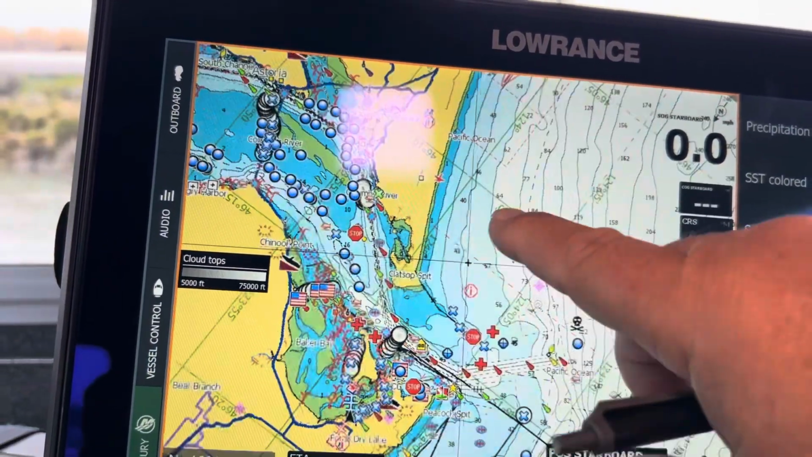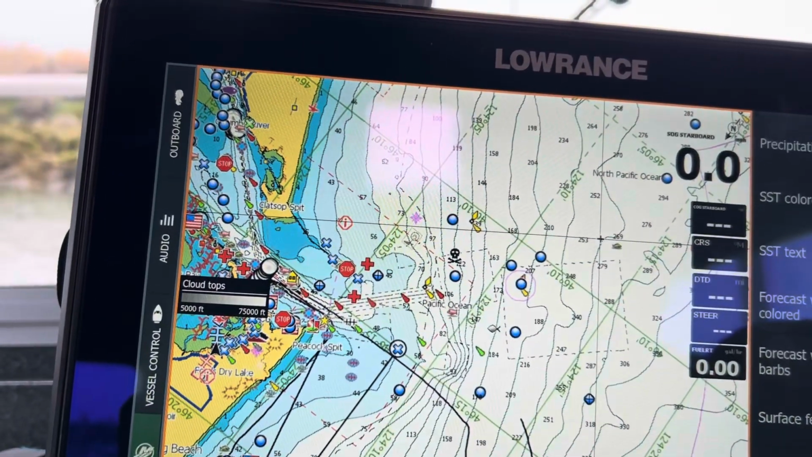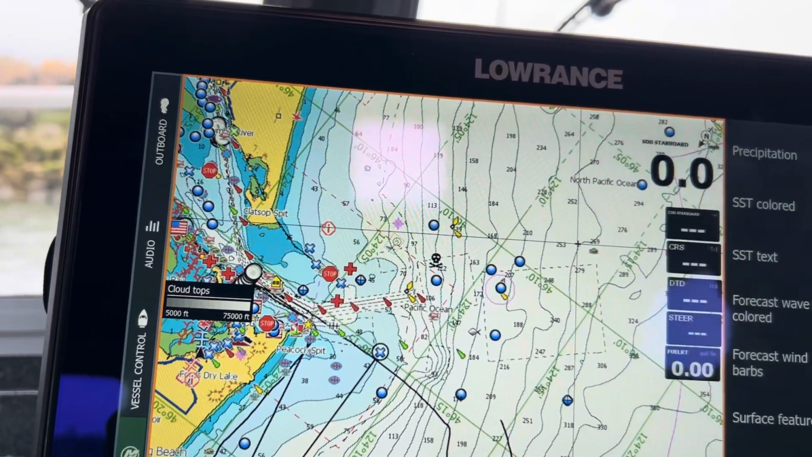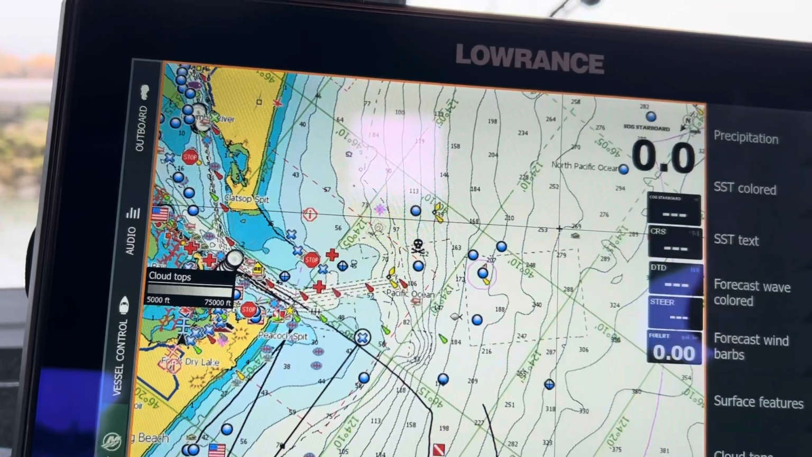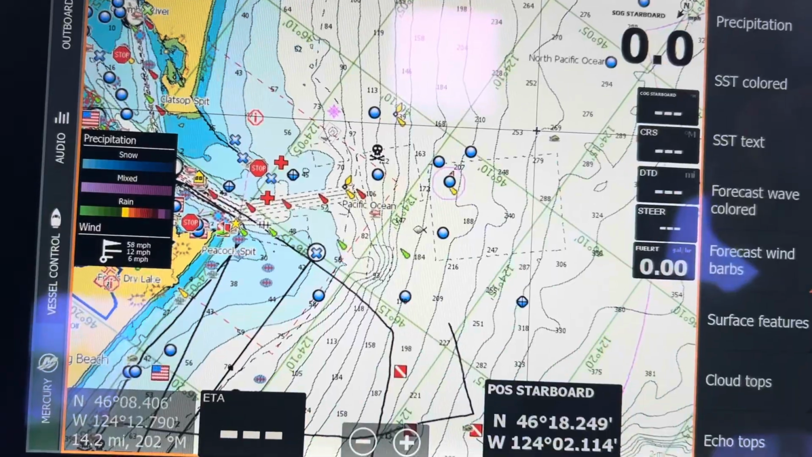So let's see here. If we get out here, it usually takes weather a few minutes to fire up. And once that starts receiving, I'll have all that data. So that's one thing that will show on top of there. And that's kind of how I do that.